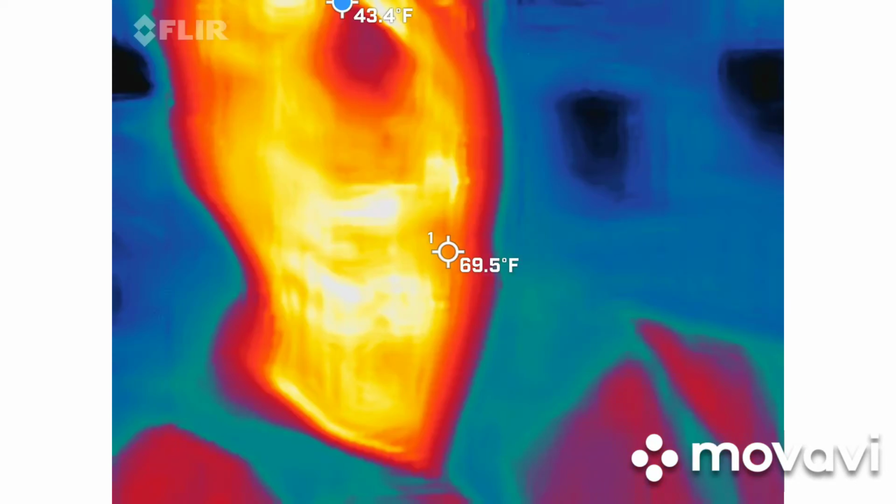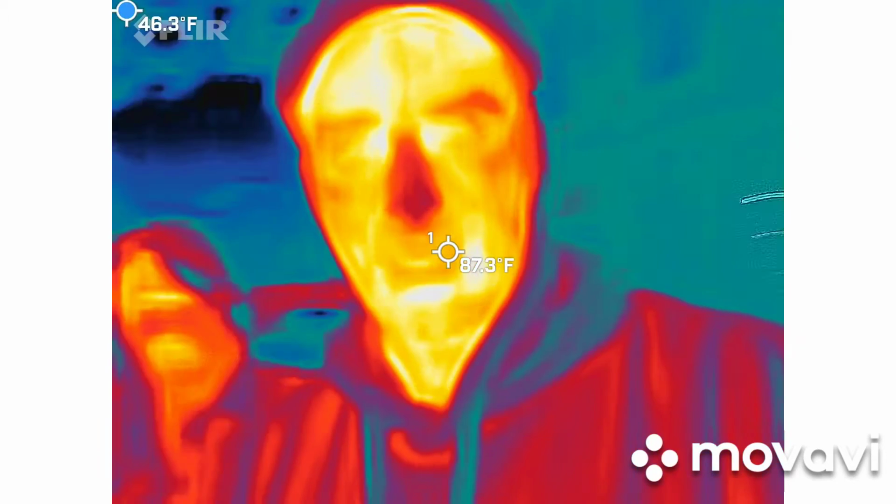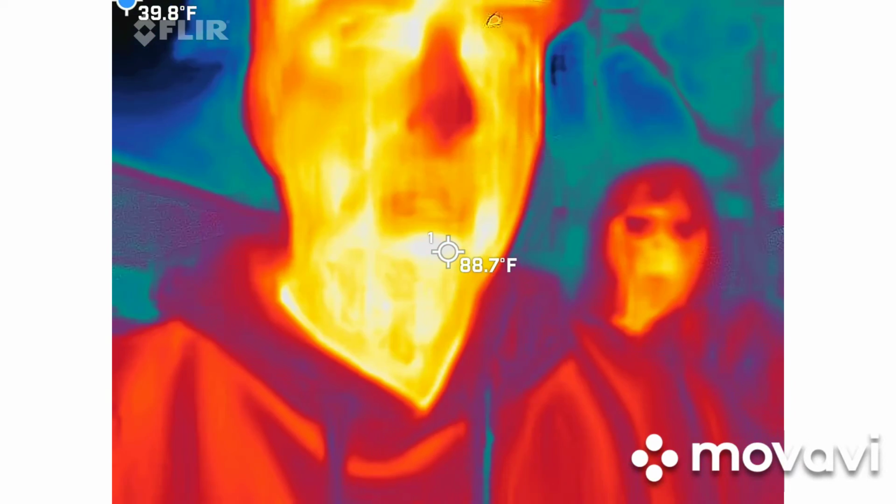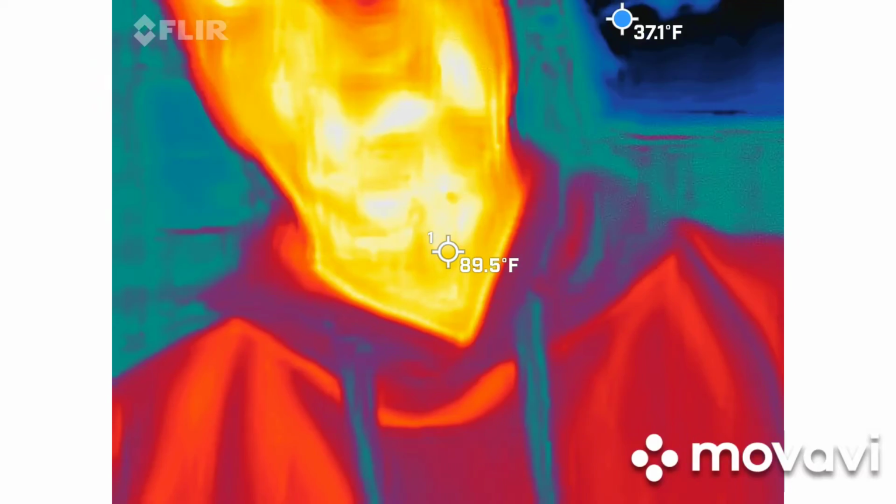All right, so quick demo. You guys should be able to see me in this camera. I'm the red, orange, and yellow guy. So that means I'm the warmest thing inside the picture. So we're looking for...